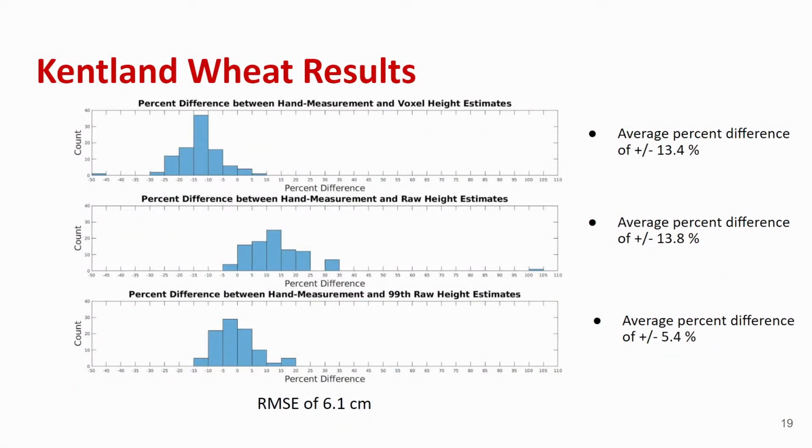Here we highlight the results of all three height estimation schemes. The top row is voxel only data height estimations. The middle row is the raw plot over voxel ground data height estimations. And the third row is the 99th percentile raw over voxel ground data height estimations. As described previously, it can be seen that the voxel only data constantly underestimates the height.